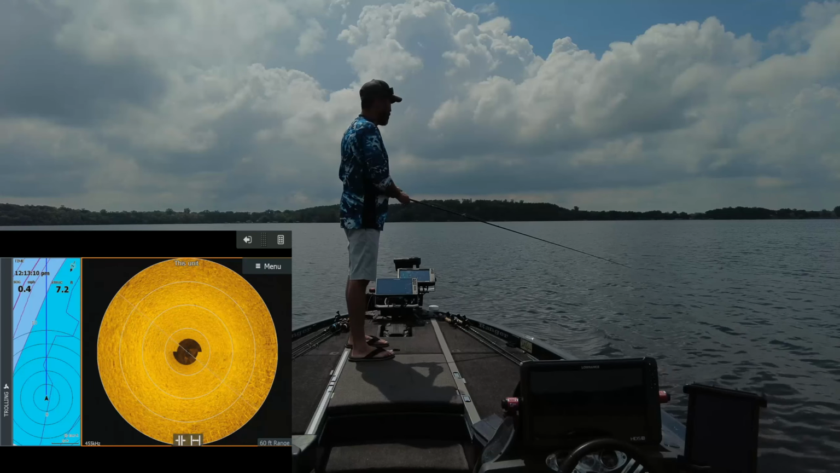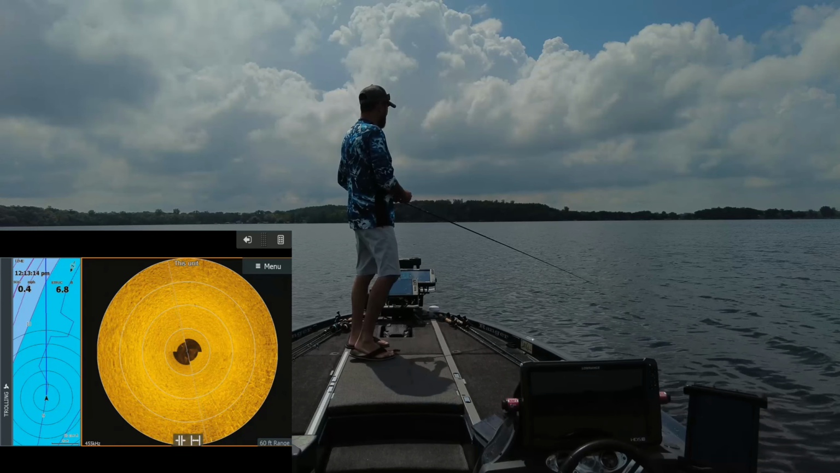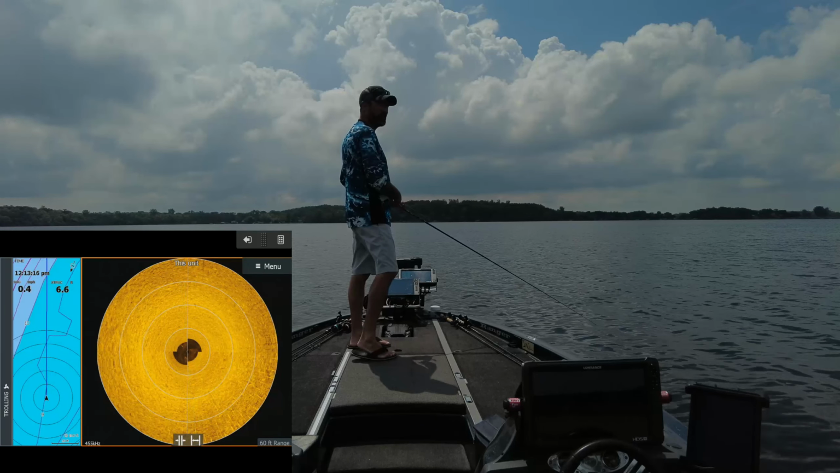But since I do a lot of shallow water fishing because I junk fish a lot, I like to get up in those cattails and stuff, so I want to be able to raise my trolling motor up again, as high as I can. So that's the only thing I disliked about the right height.